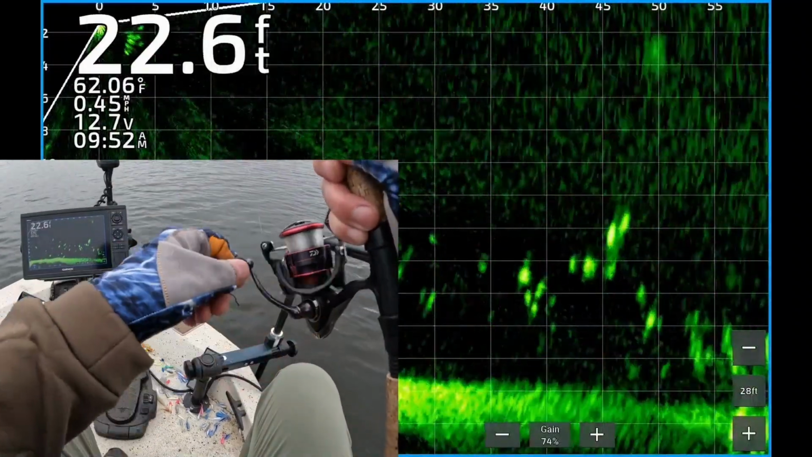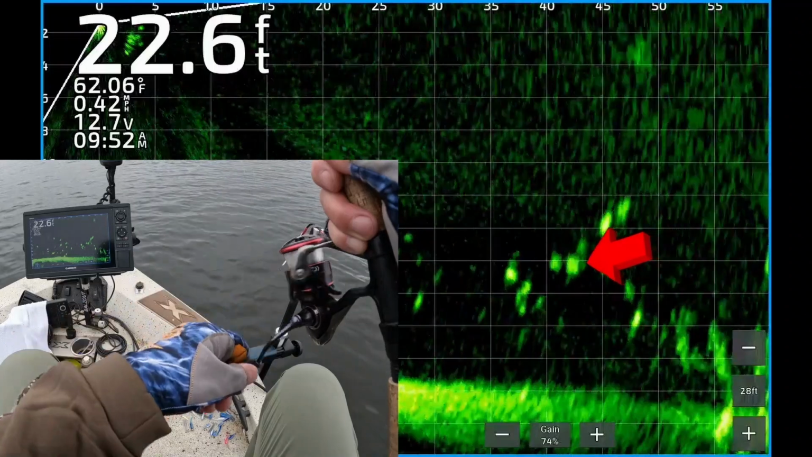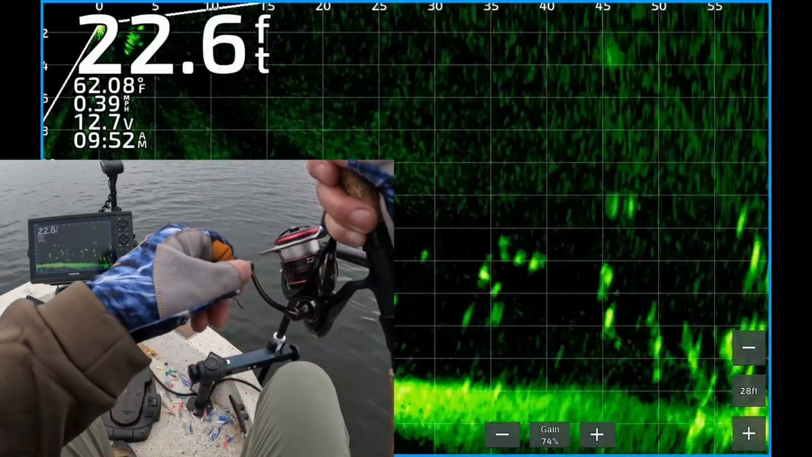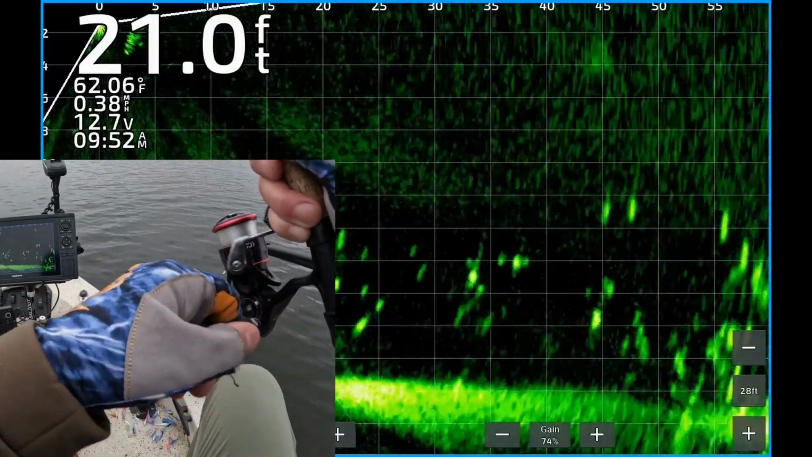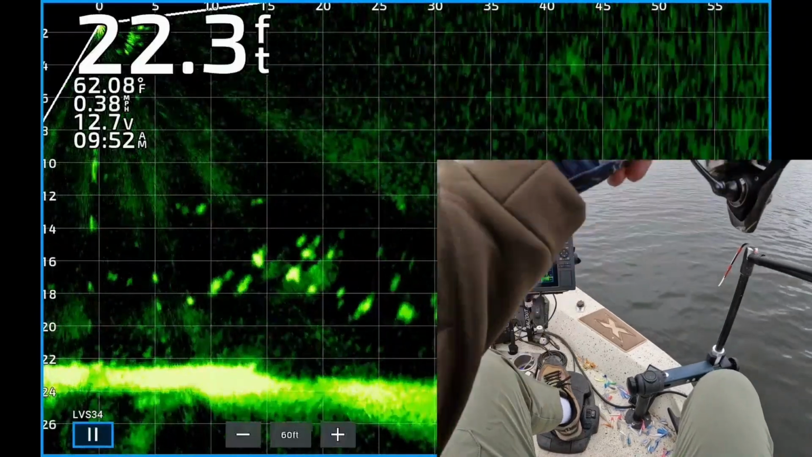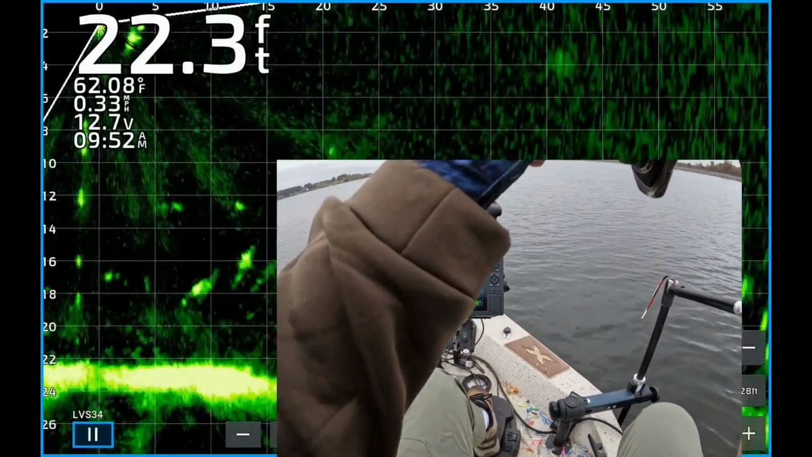All right, there's my jig and weight. Right there, 40 feet from the boat, coming on top of a couple fish. You see it moving to the left. Now it just dropped on top of a fish. He turned. He's got it. There's one. Yes. Oh my goodness.